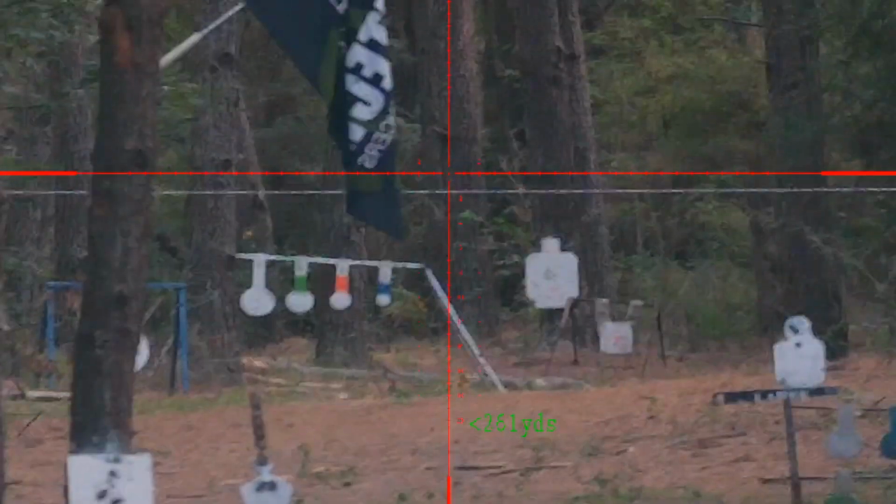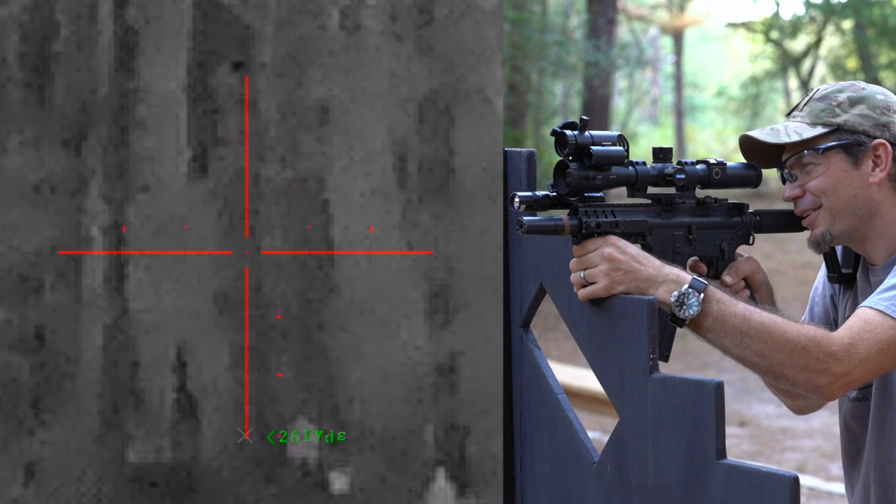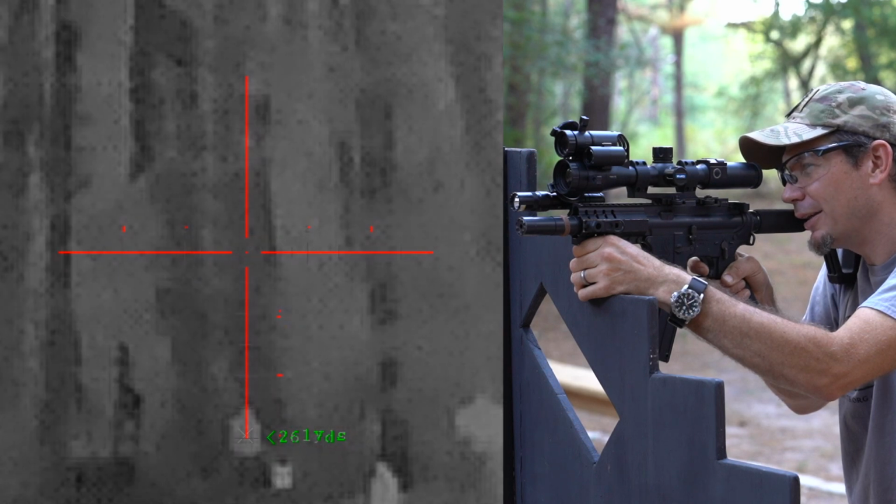Let's go to doing it on thermal, because you can see it fly in the air.